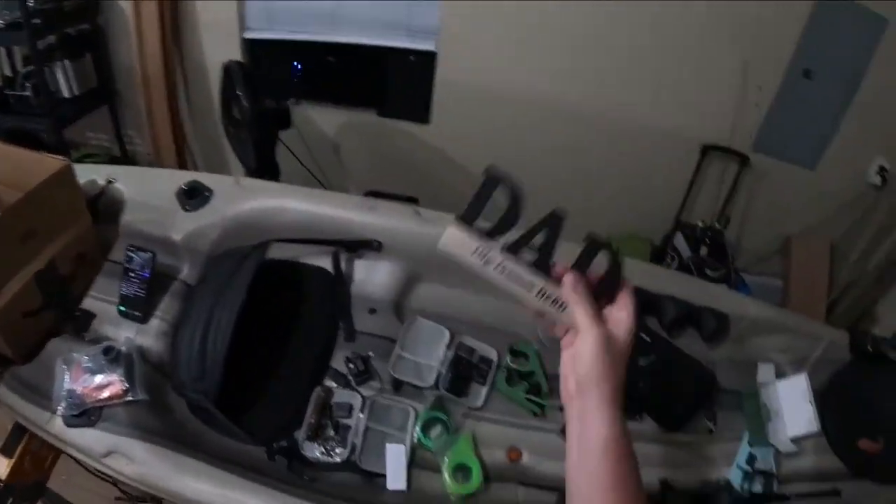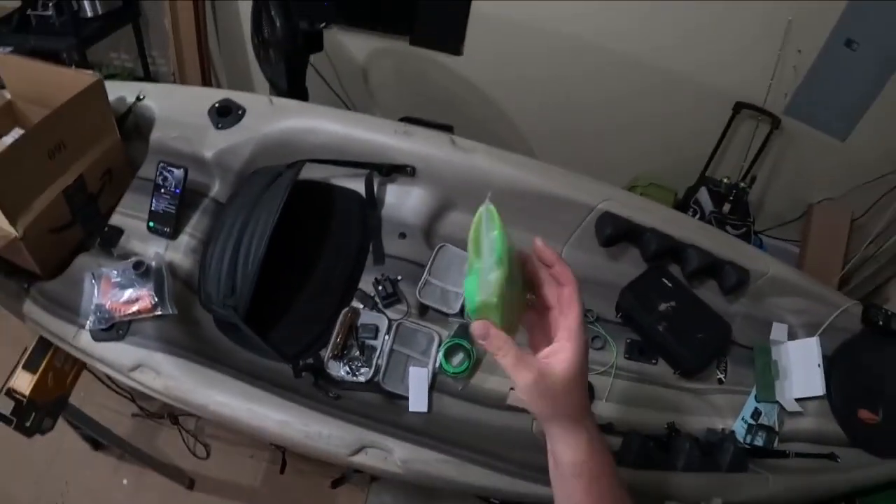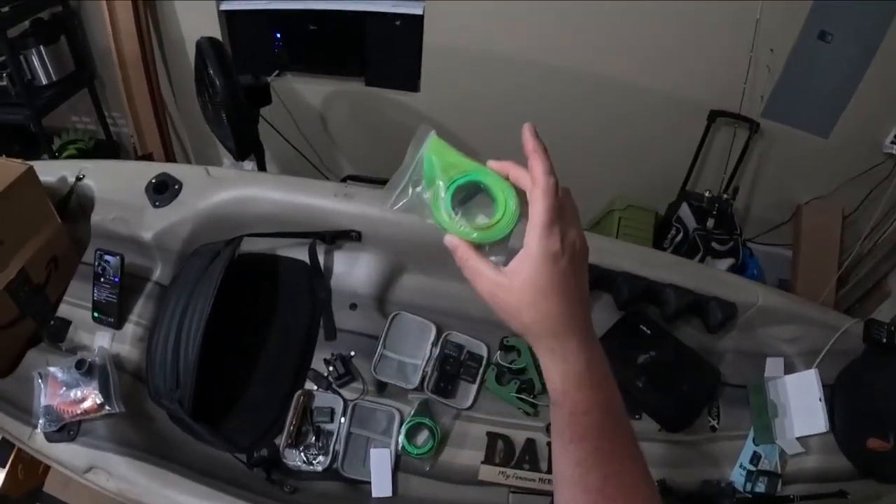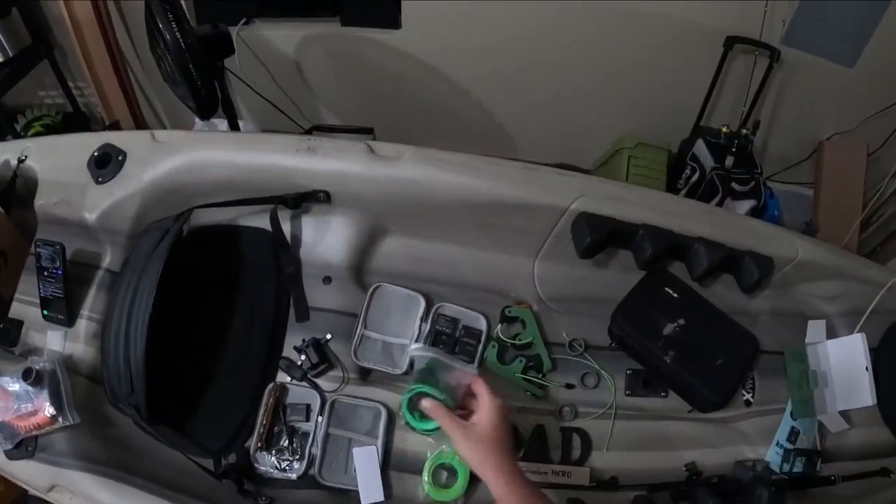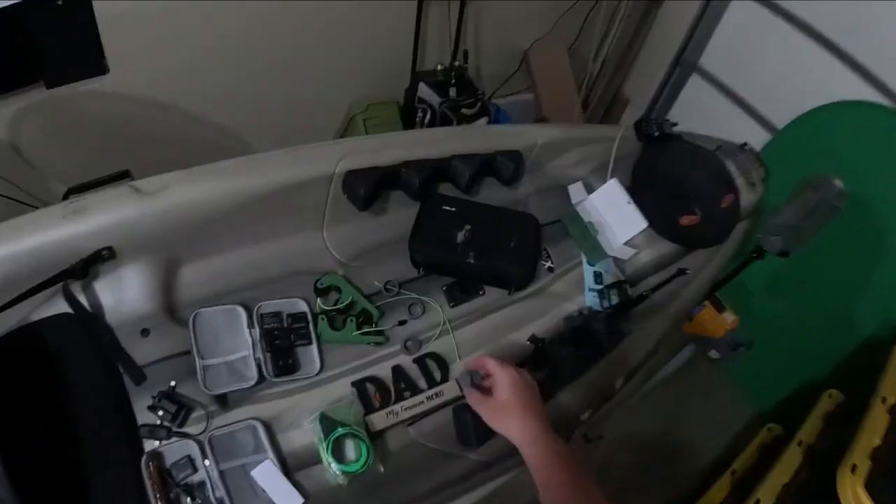I need to find somewhere to put this. Eventually this will look more like a setup that is easier. These I'm gonna eventually figure out what to do with them. I bought them and then almost immediately got into crappie fishing afterwards.